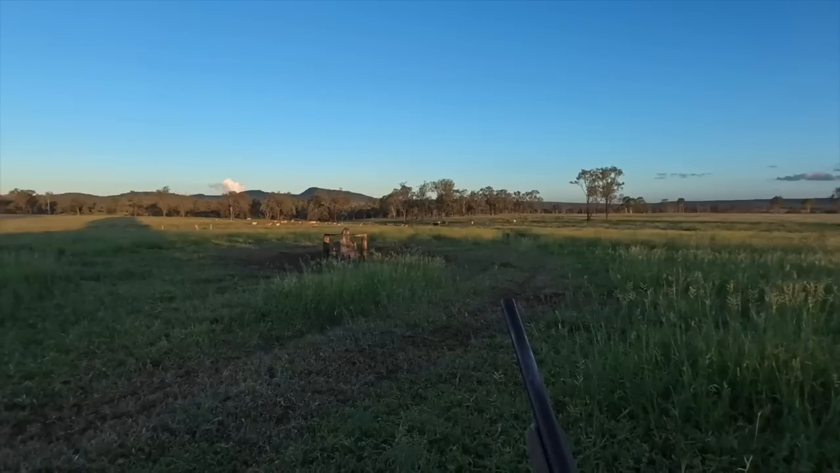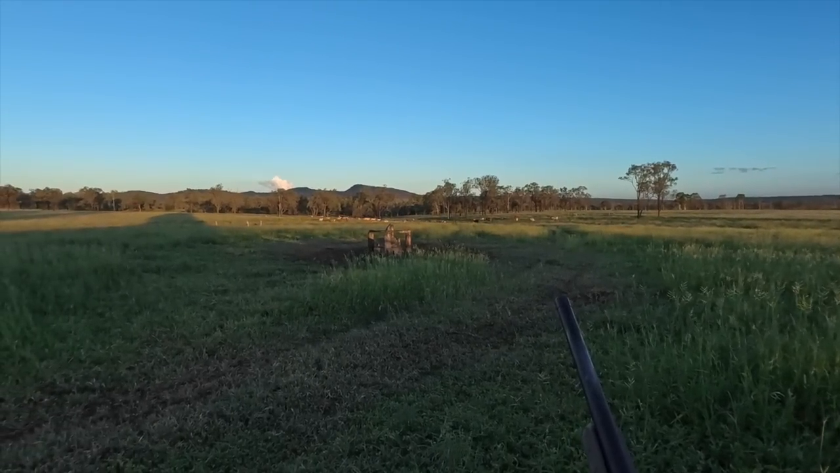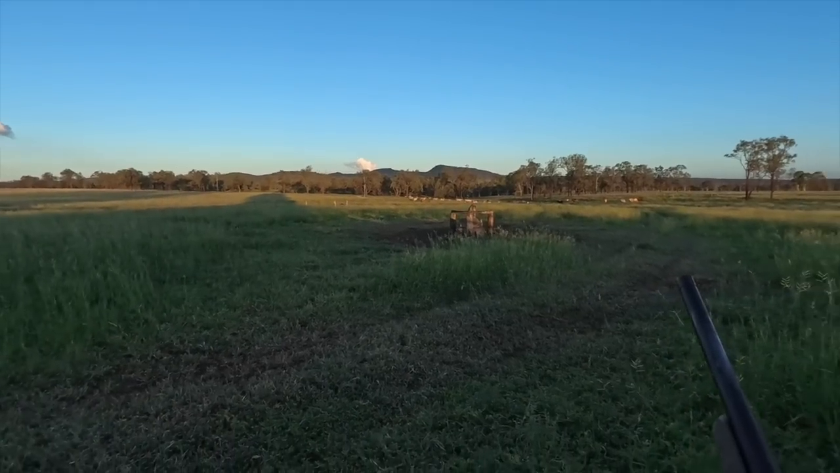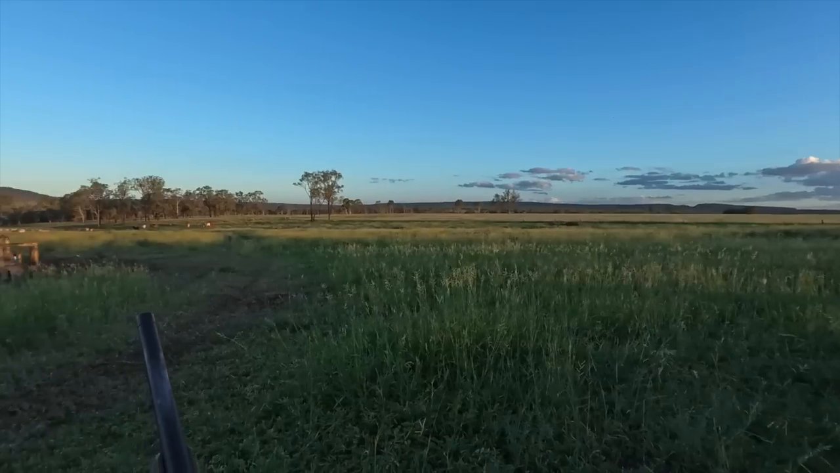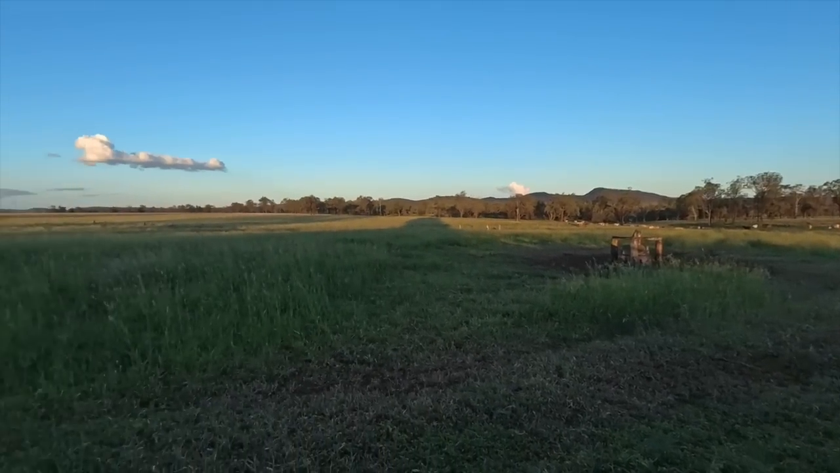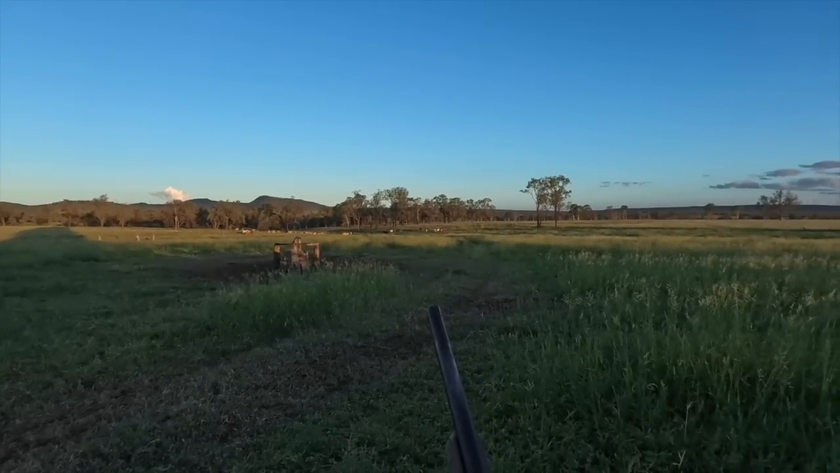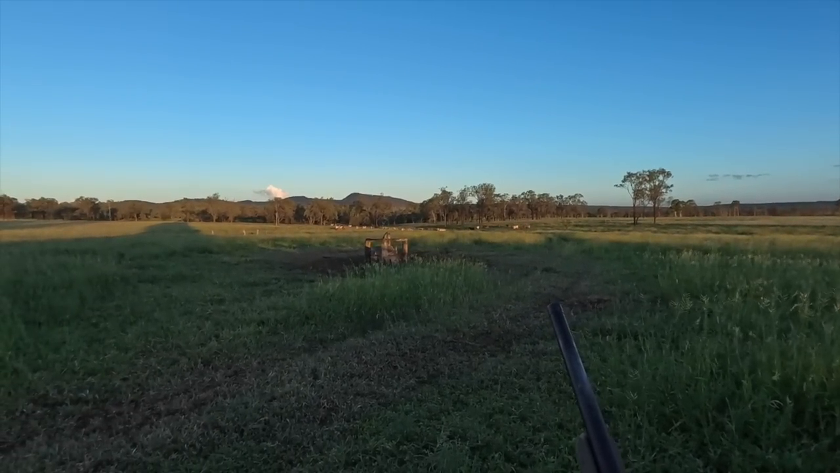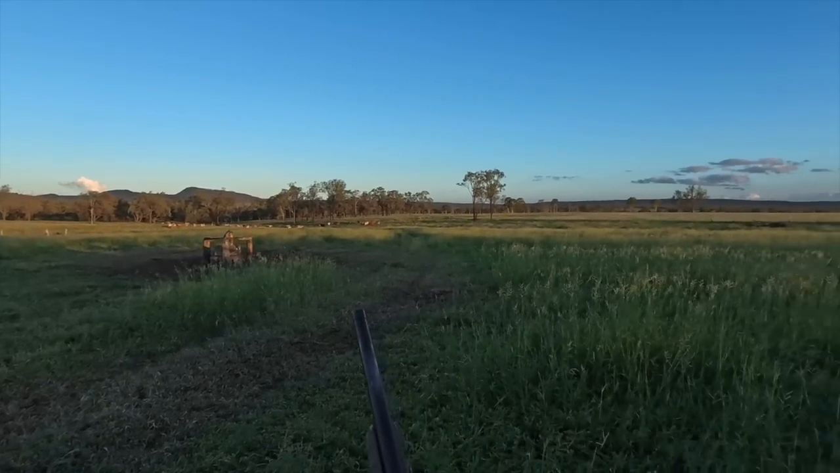Okay, this is where the dogs were chasing these cattle around. They've probably come up here for a drink at this trough in front of me. And they've probably gone away. But I don't know whether they've gone that way or gone back behind us. But they travel up through this gully a fair bit apparently. So I don't know. Give a few howls and see if anything sticks its head up.